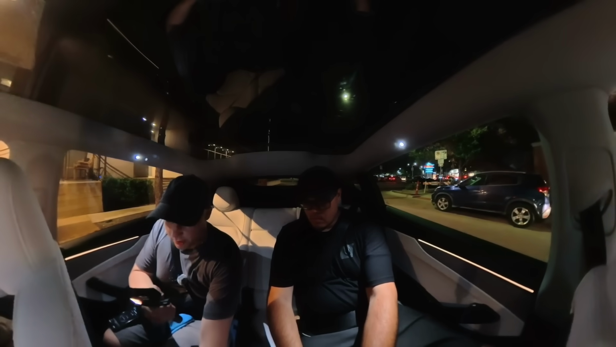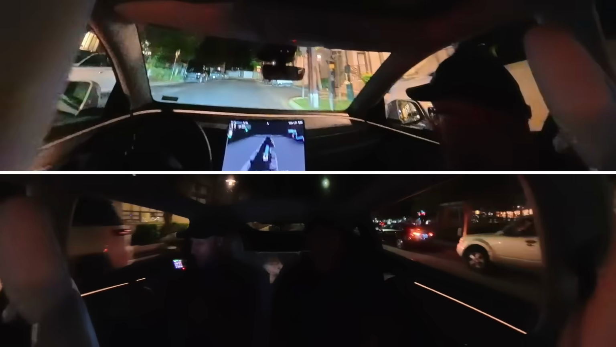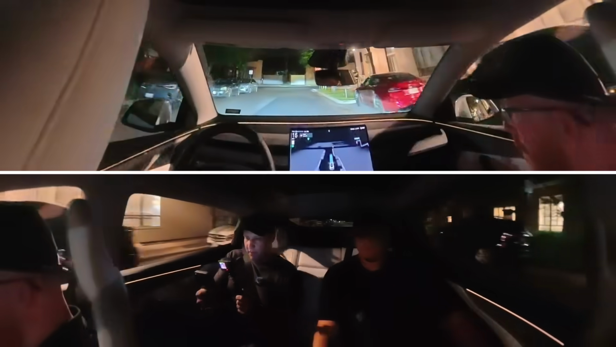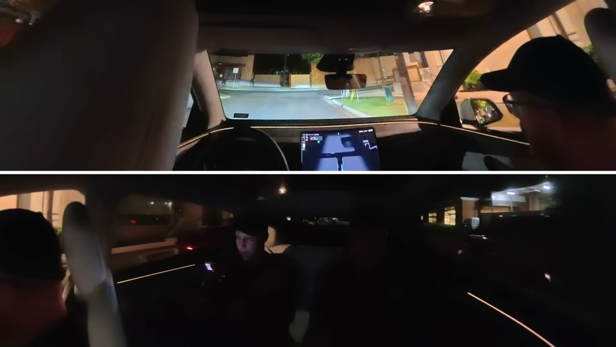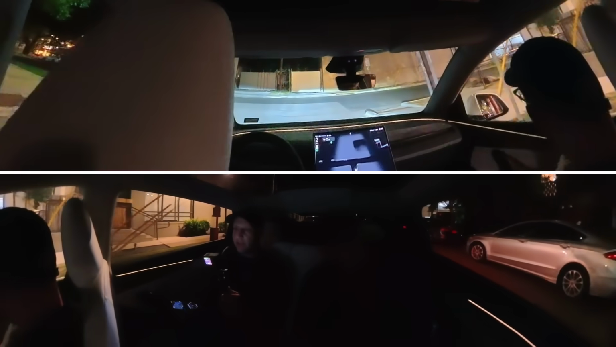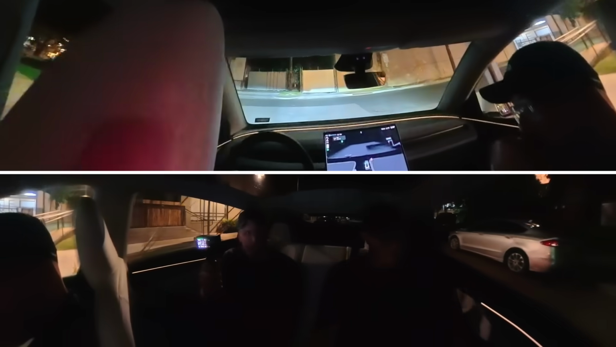All right, y'all. We are starting our first night ride. I've not tried Robotaxi at night yet. We have a 16-minute drive ahead of us. We're going from, hopefully you can see this, the northern part of the geofence, all the way down to the southern part. We didn't get the full length. It's kind of like a wide geofence, but here we are at night. We're gonna see how it performs.